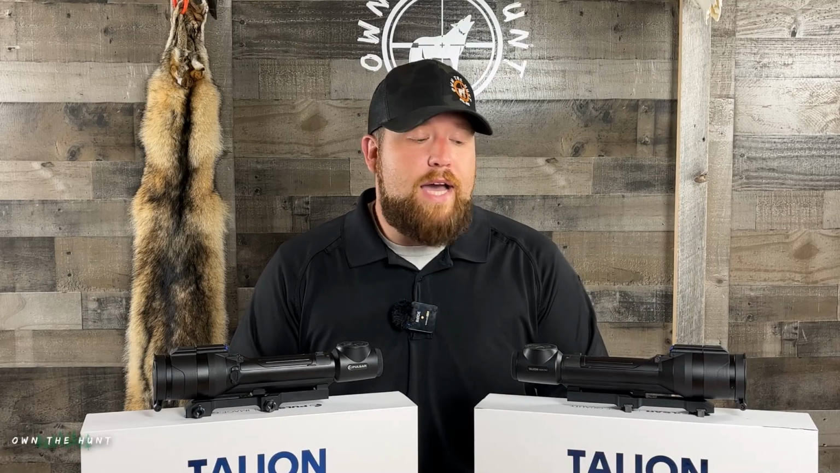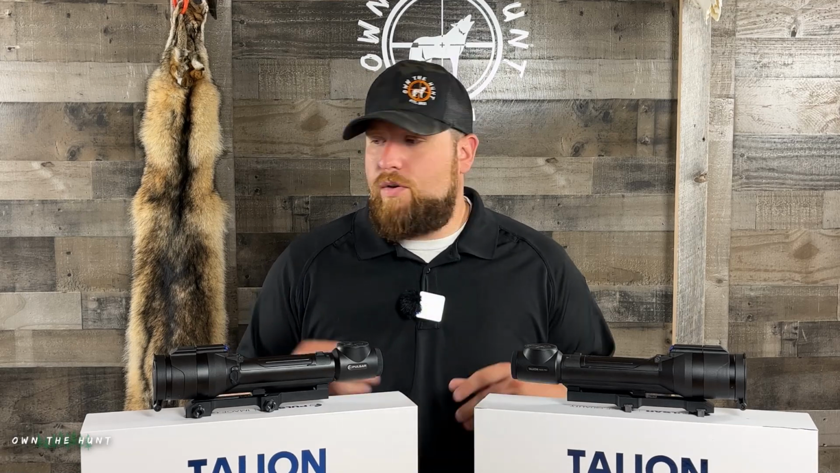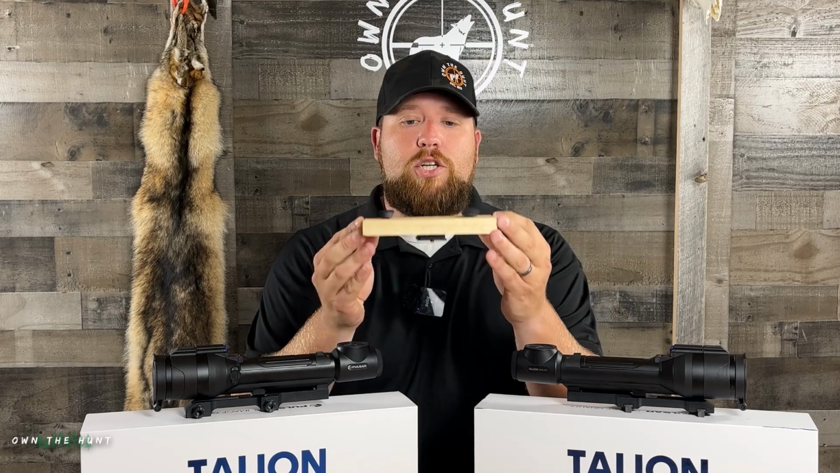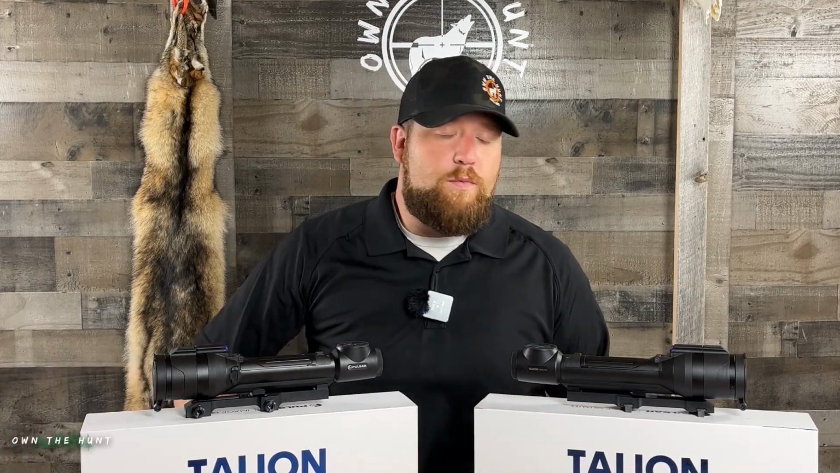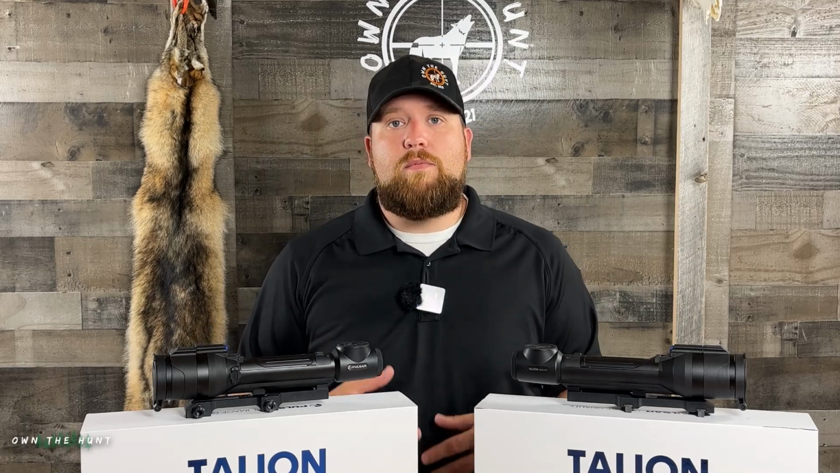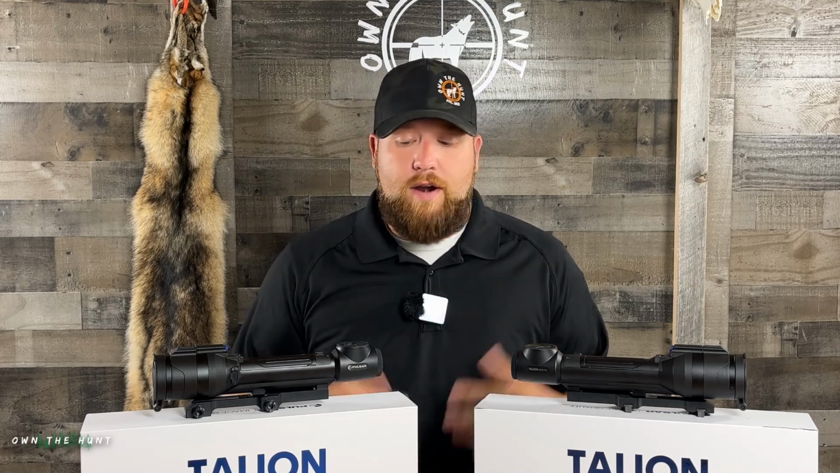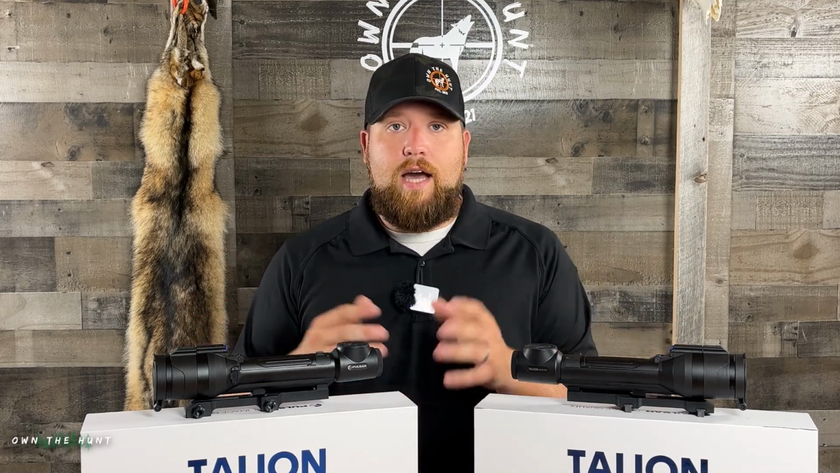Later on in the video, if you just came here for comparison side-by-side footage, that's going to be at the later part of this video. I'm going to basically hook both of these scopes up to this plate that I made on a tripod, go out in some different weather conditions, hopefully some fog, and then hopefully some really clear, low humidity, and get a really good side-by-side comparison of the two for you. And I'll put that closer to the end of this video. But for now, we'll just compare these units as is, physically, and then spec for spec.